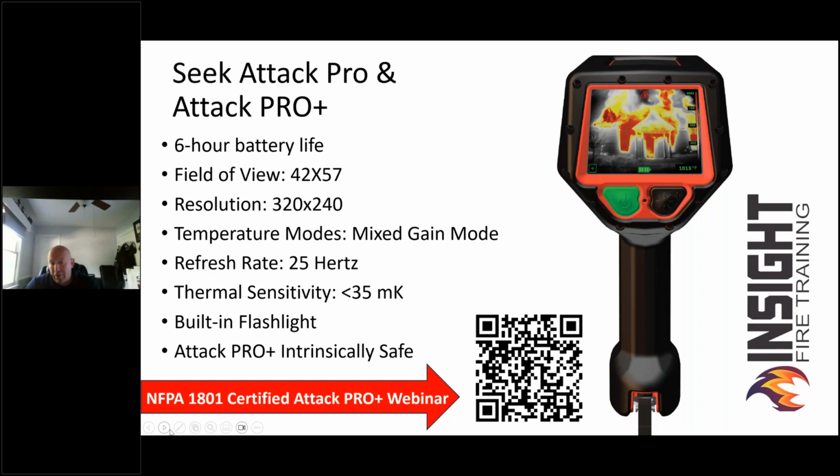It has a 6-hour battery life. The battery is detachable, so if your battery goes low, you can change it out. Integrated batteries sound great until you realize it's dead and you can't change it out and you have to have 2 cameras.